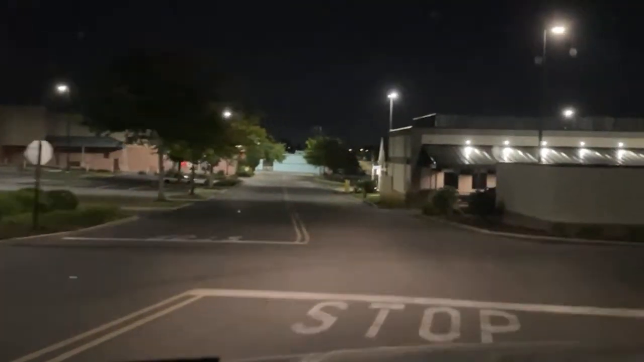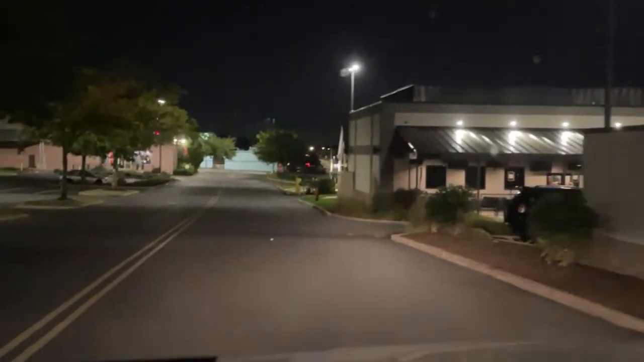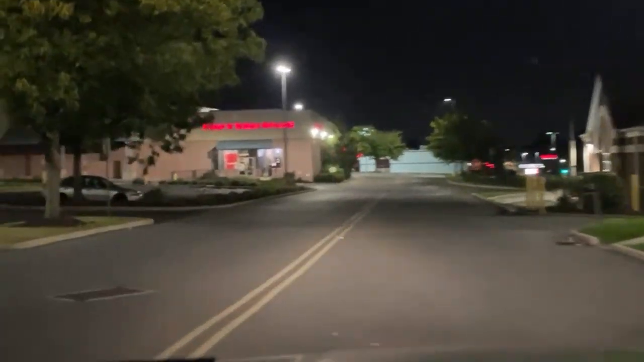Half the building's down. Bye-bye buffet, you disgusting little... Man, imagine the rats and the cockroaches in this place. That's been there since the 60s, guys. We're going to go right in here and take a look at it. It's just going to become a parking lot now for the mall.